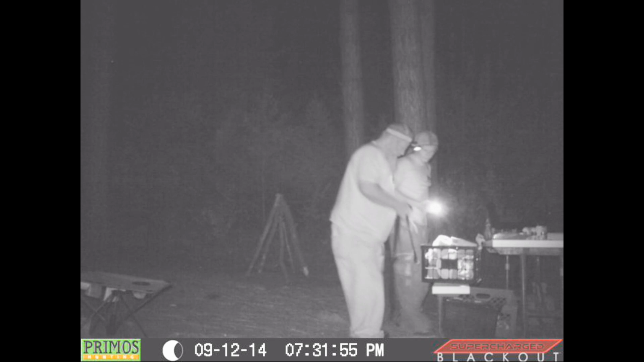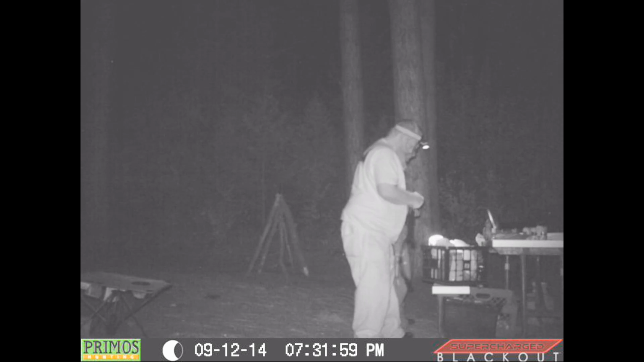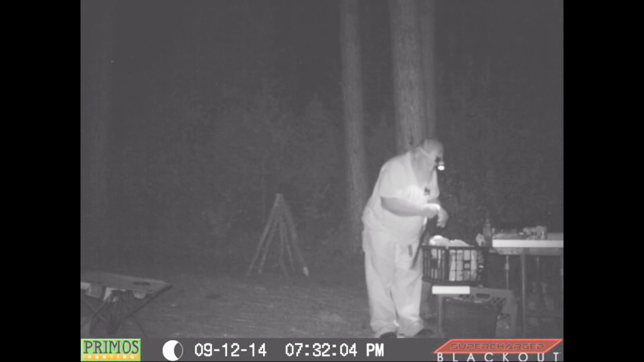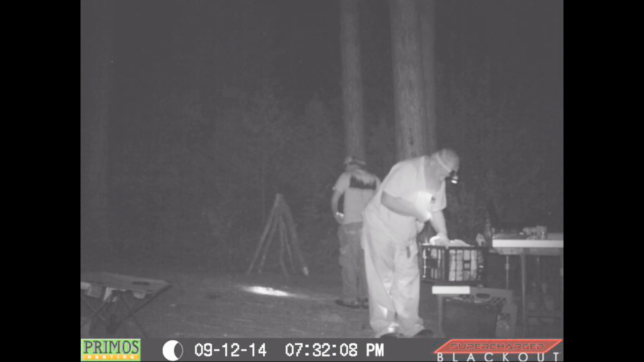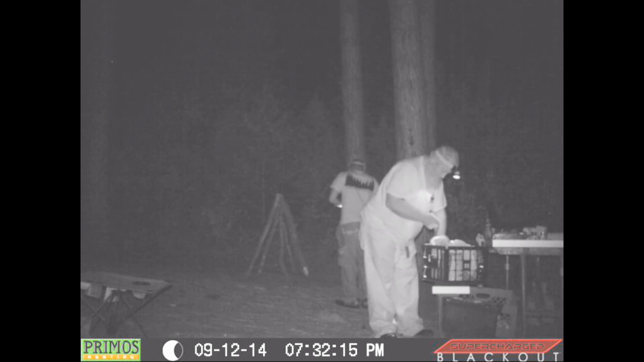I would like to state that even though you can see fairly well through the camera, it's dark to us. The only light that we see is offered by the flashlights that we have. So it's very, very dark. We can't hardly see those bushes when we're looking at them unless we shine our flashlights on them. So this might be interesting.